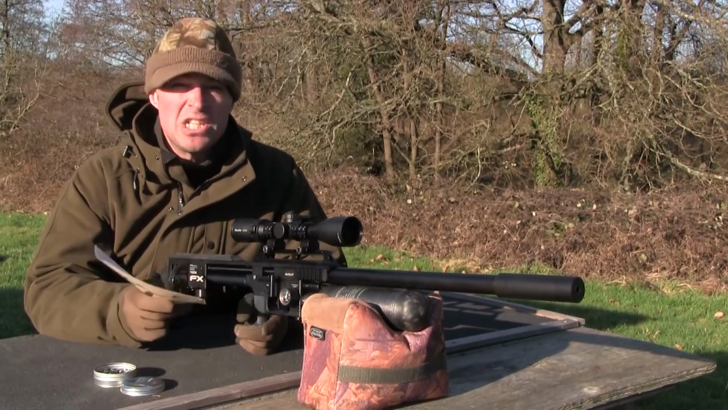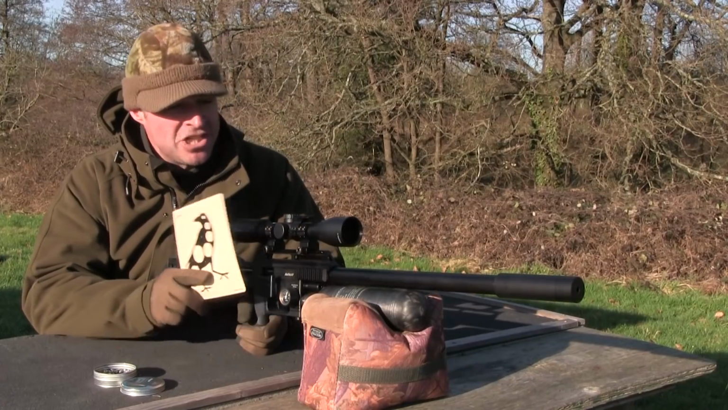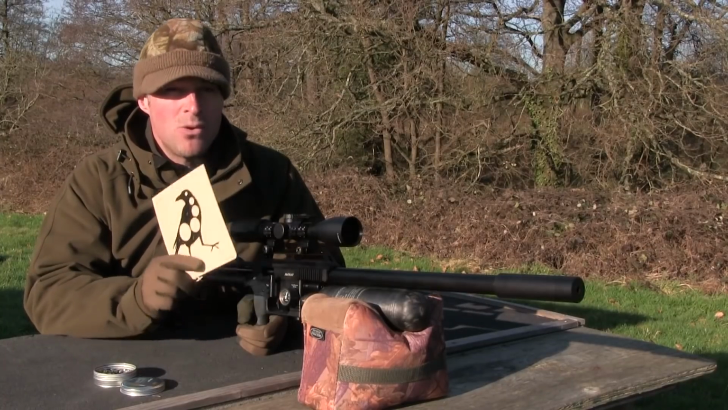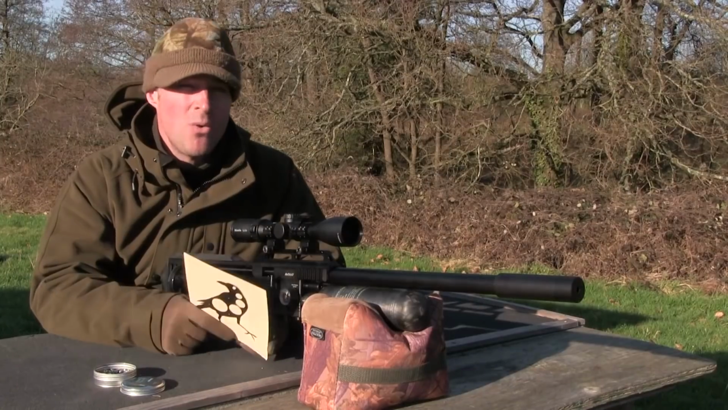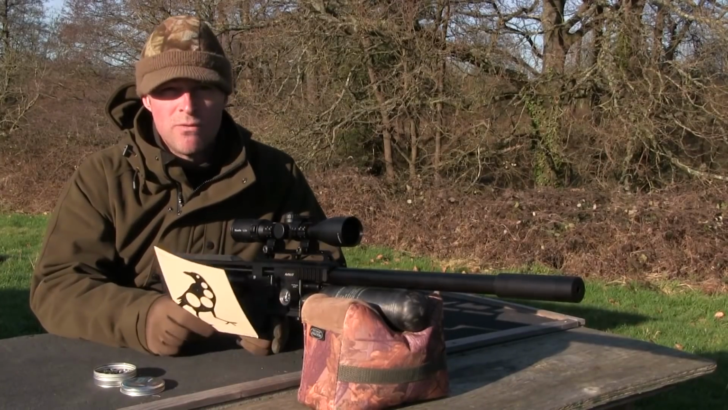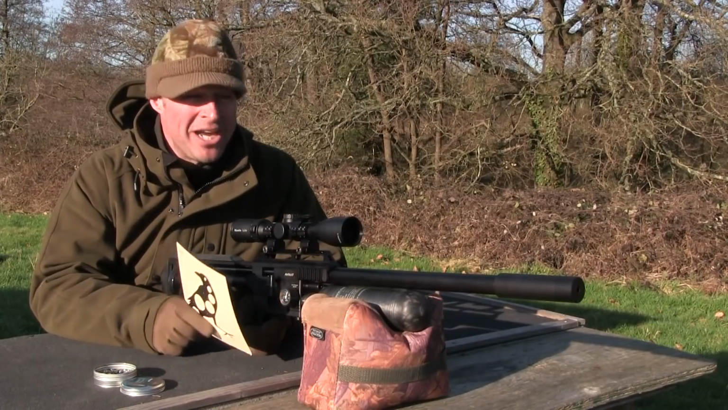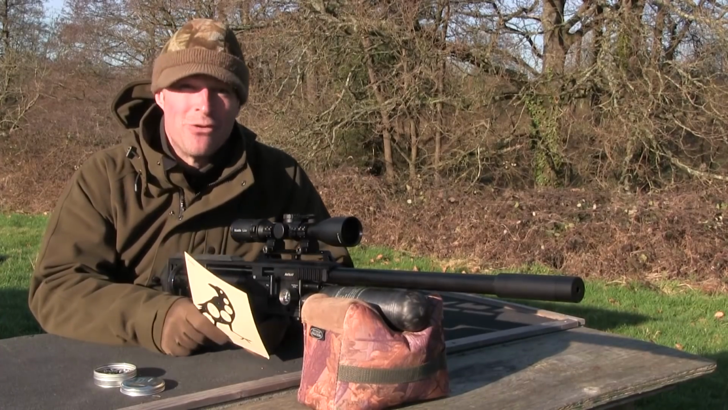Now, on the subject of accuracy, I think with more experimentation and certainly with a more powerful scope, I could push things out even further and probably also tighten up some of those groups that I was getting over those ranges. Now, I know some shooters are pushing slugs out now to 200 meters, 250 meters and beyond. So there is no denying that slugs are taking high power air gunning to another level.